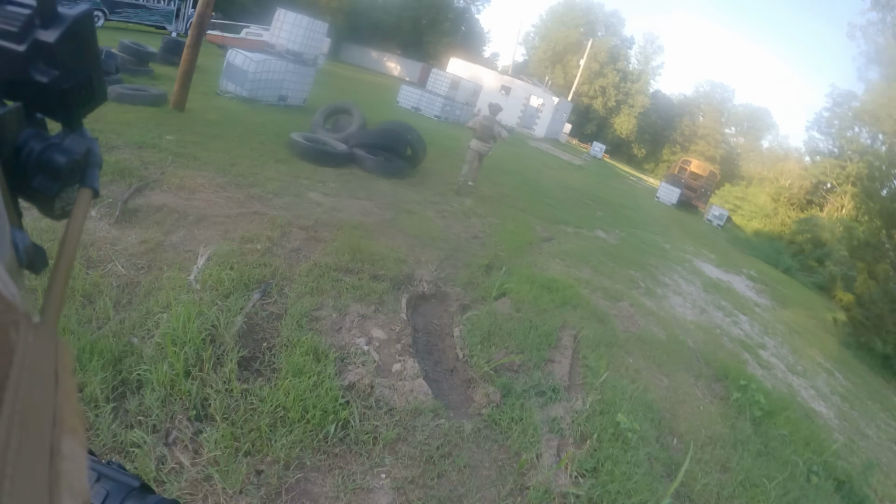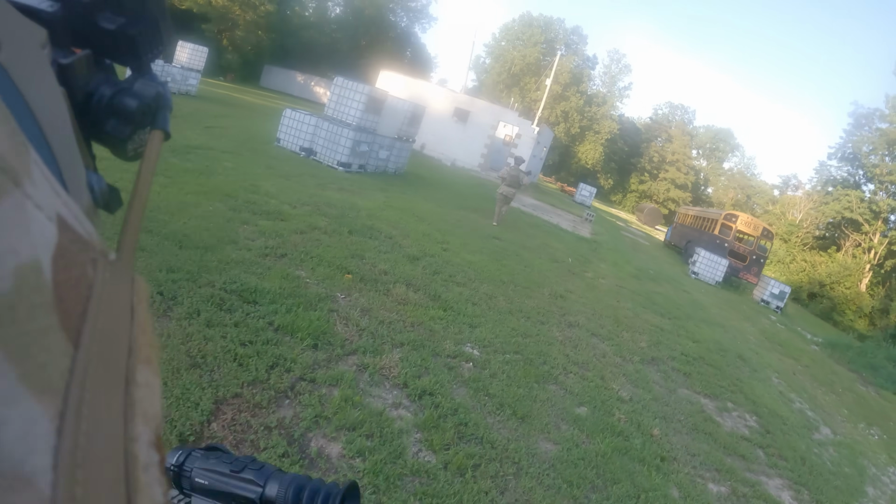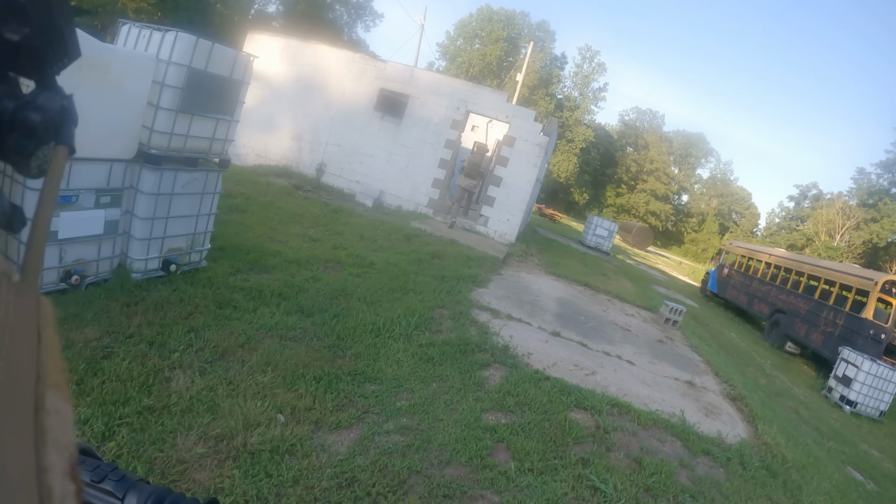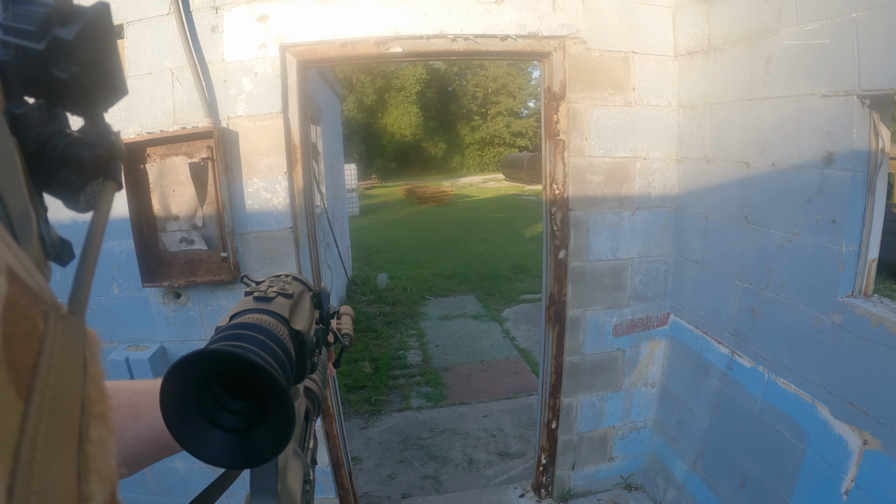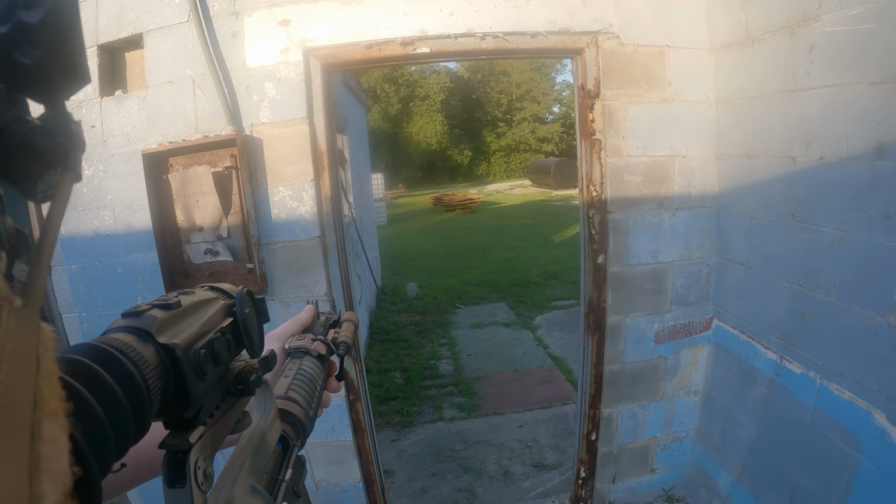Oh shit, I should have worn boots. My ankle. My ankle. Far left corner. Far left? This side.